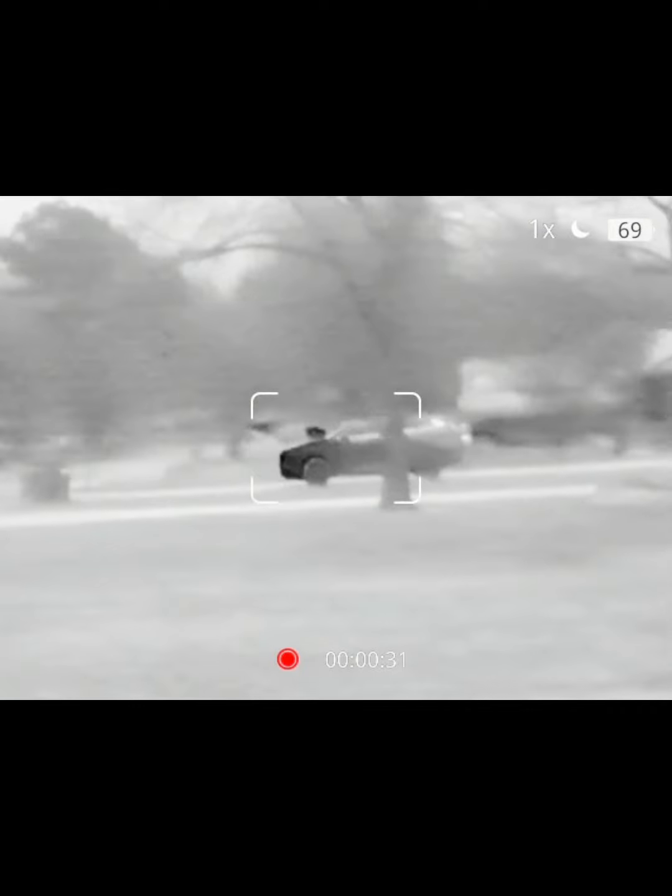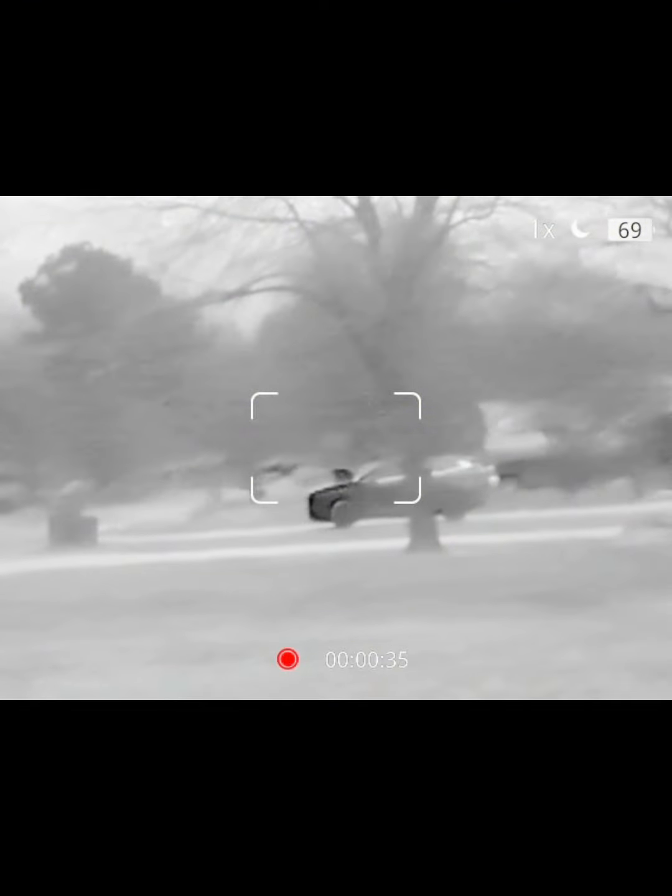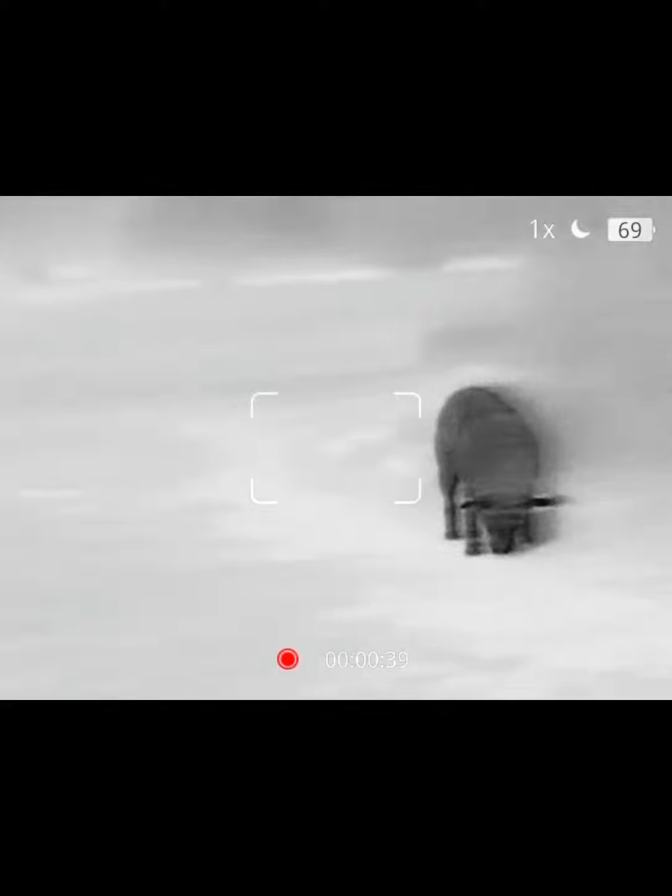Really best to use for night hunting. You see that car, it's got the cat on top, and you see the front of that car, how it's got the heat coming from that engine. That's the reason why it's one of my favorites. And if you see down the road, you've seen that truck pass through, and you can tell what it was.